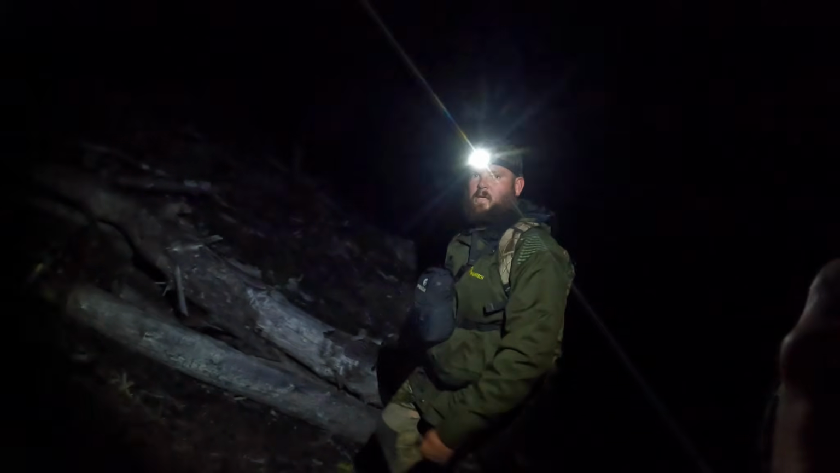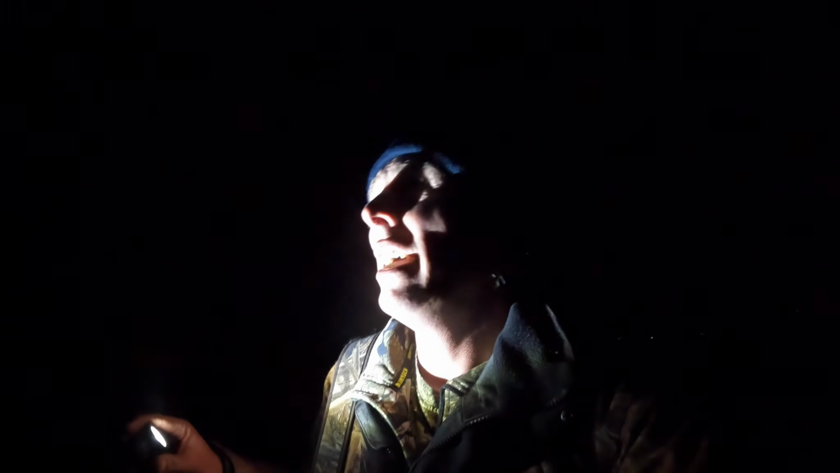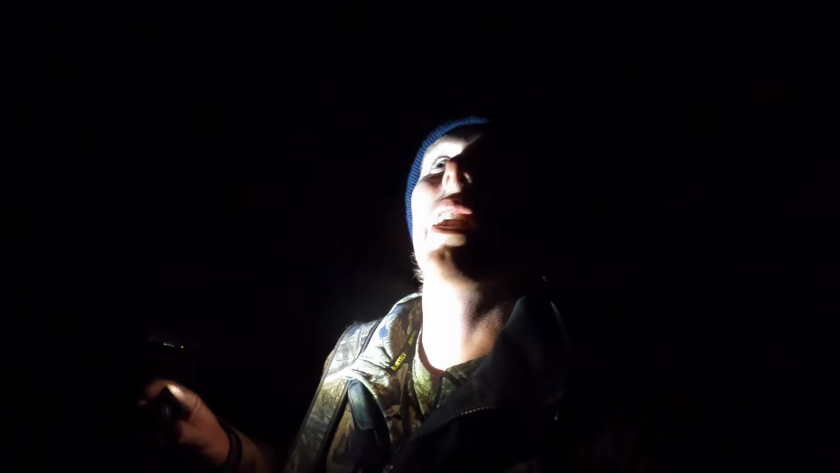Happy Tobes? Yeah. Did we get something? Now, anyone that's thermaled will know, sometimes one of the hardest things is locating the deer after you've shot them. In a place like this where there's all this cut over pines, we probably should have left someone back to guide people in, but we're too excited.